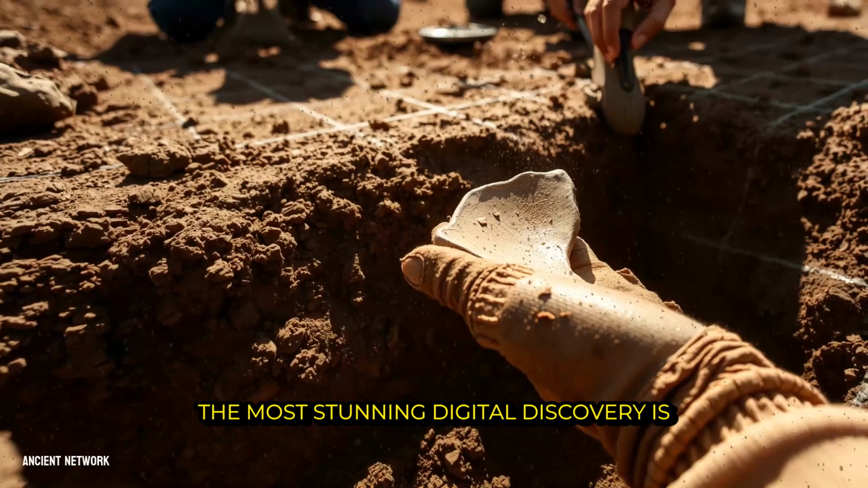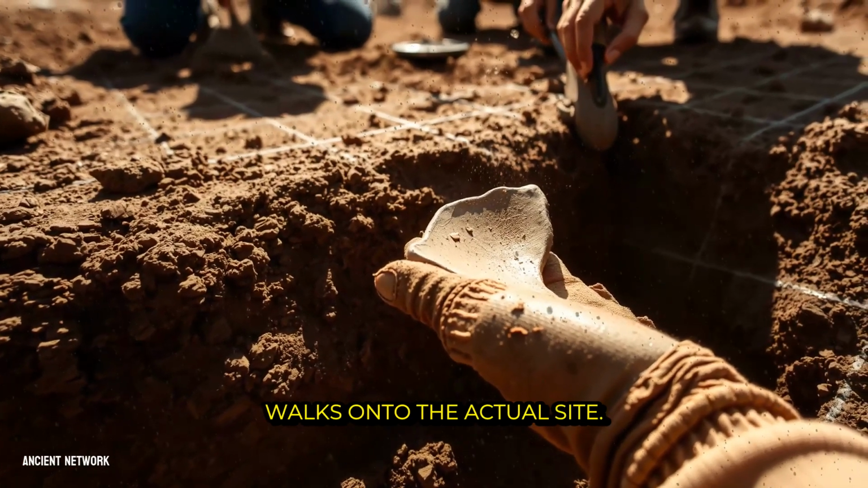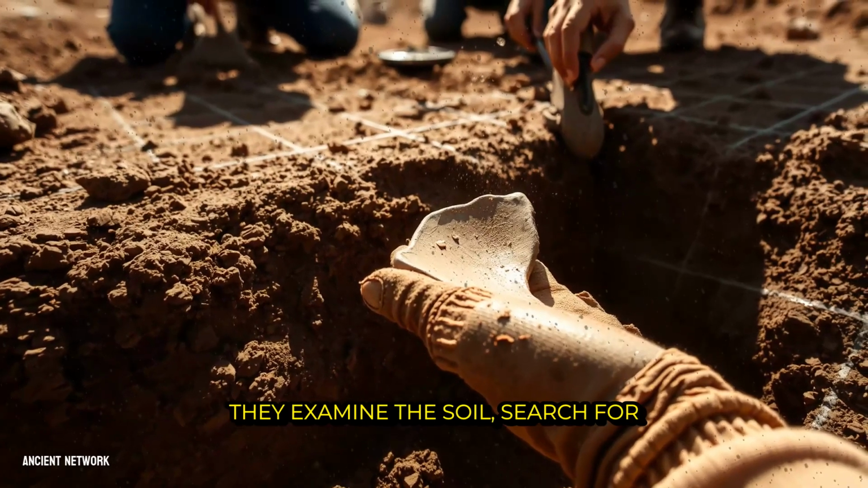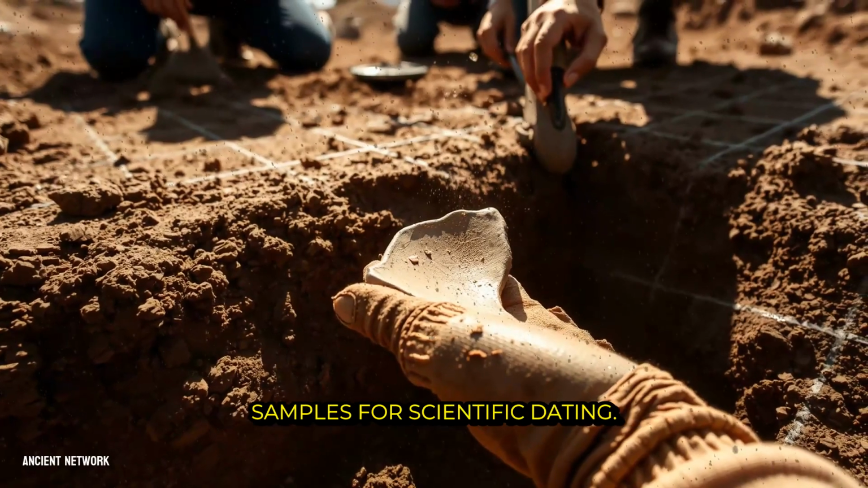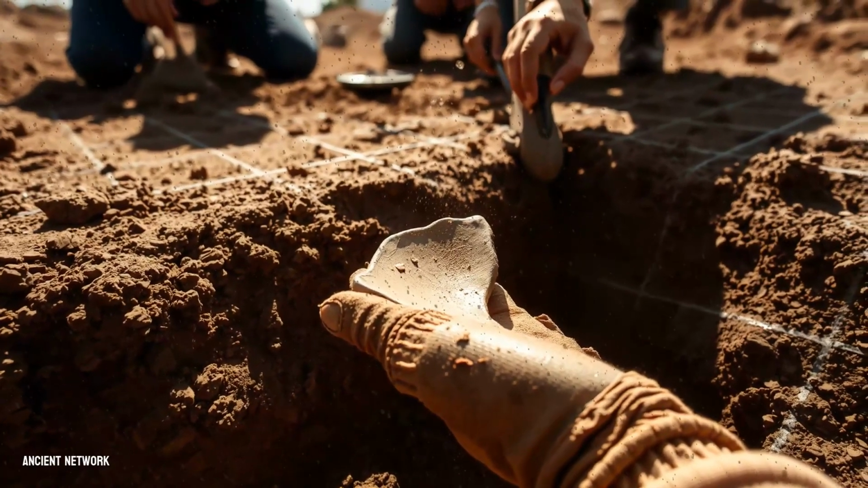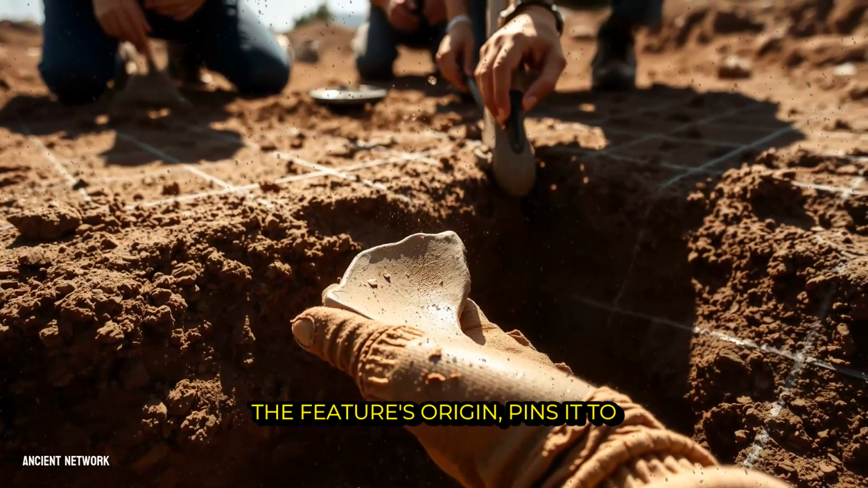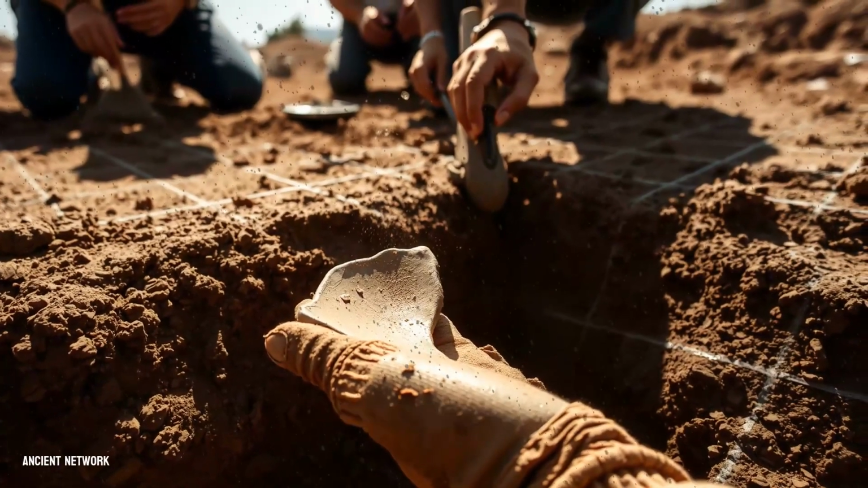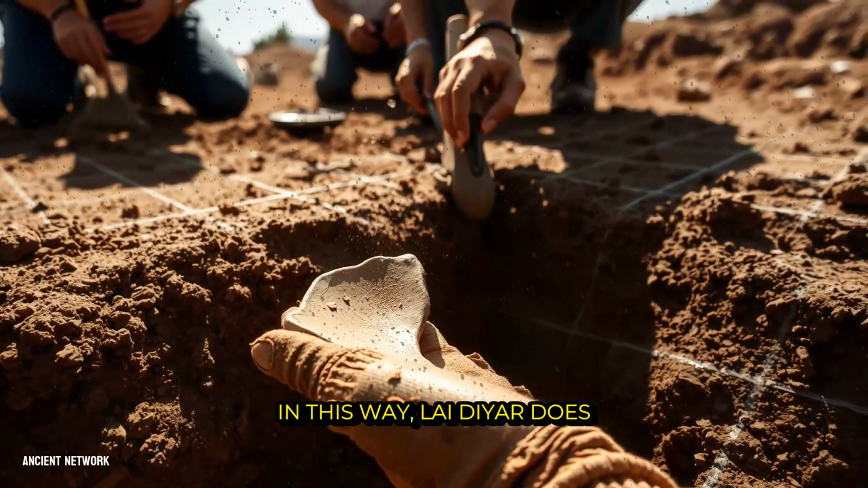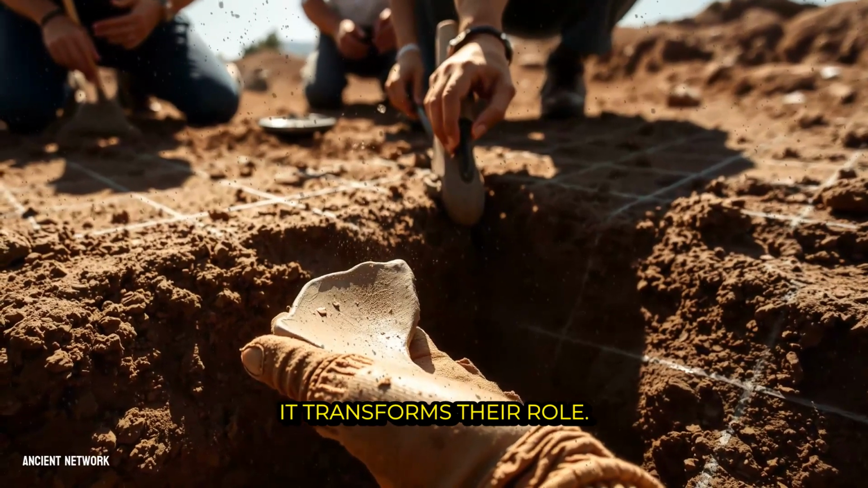The most stunning digital discovery is only a hypothesis until a team walks onto the actual site. They examine the soil, search for fragments of pottery or tools, take samples for scientific dating. This boots-on-the-ground work confirms the feature's origin, pins it to a specific century, and breathes life into the pixels. In this way, LiDAR does not replace the traditional archaeologist, it transforms their role.